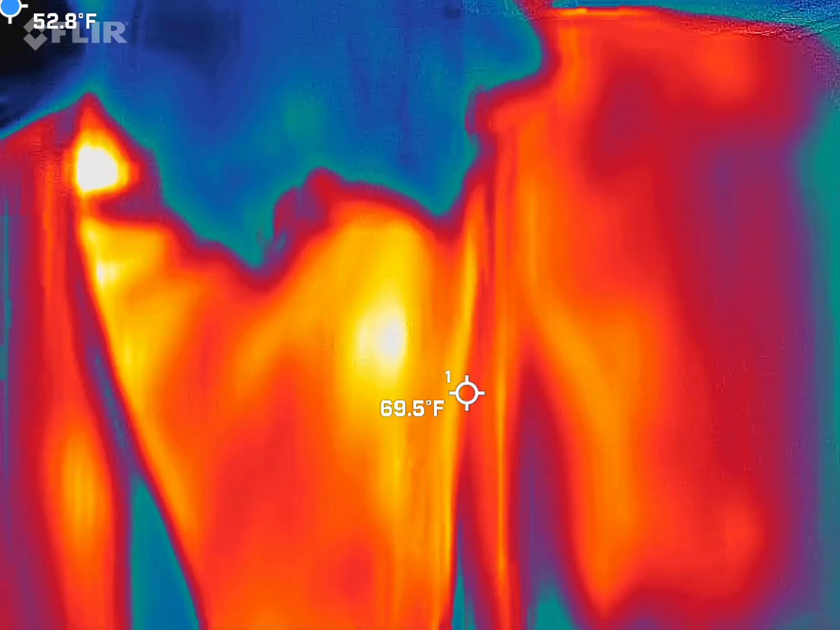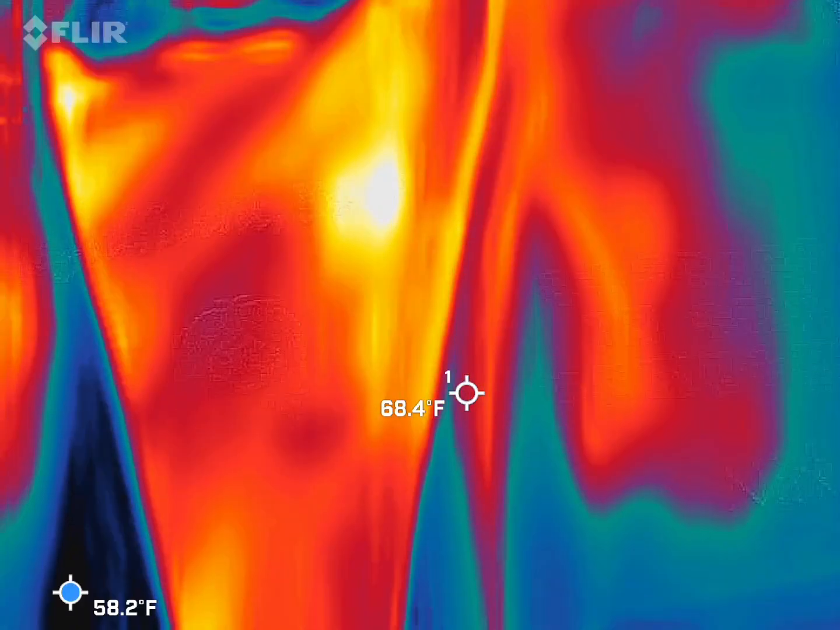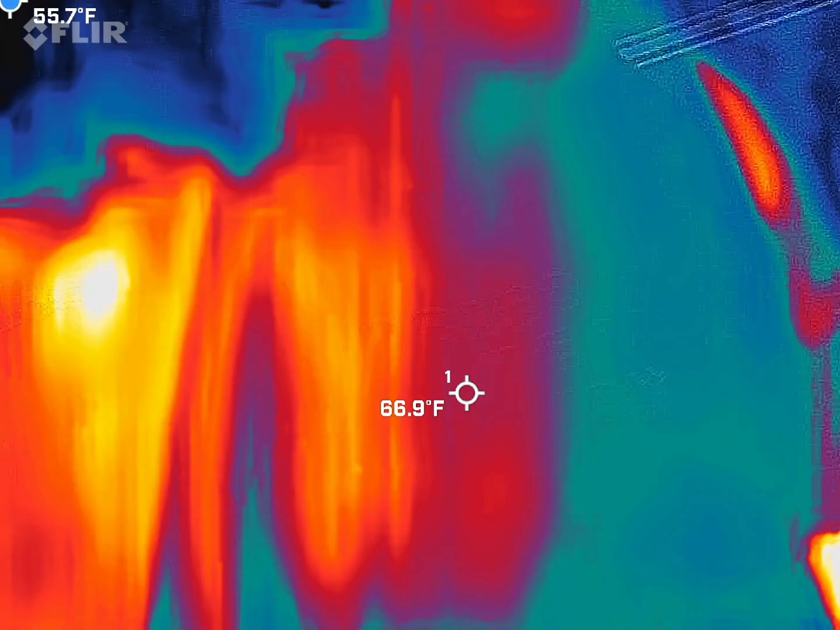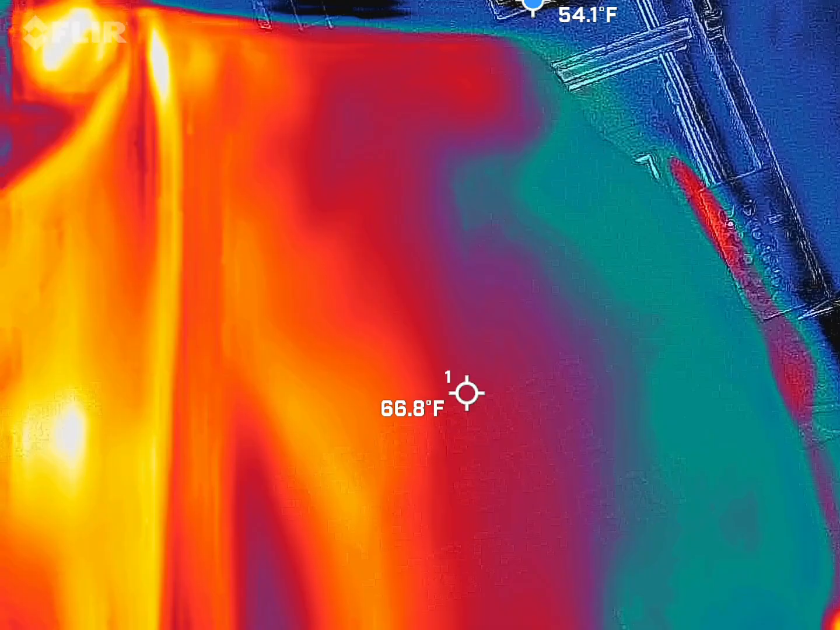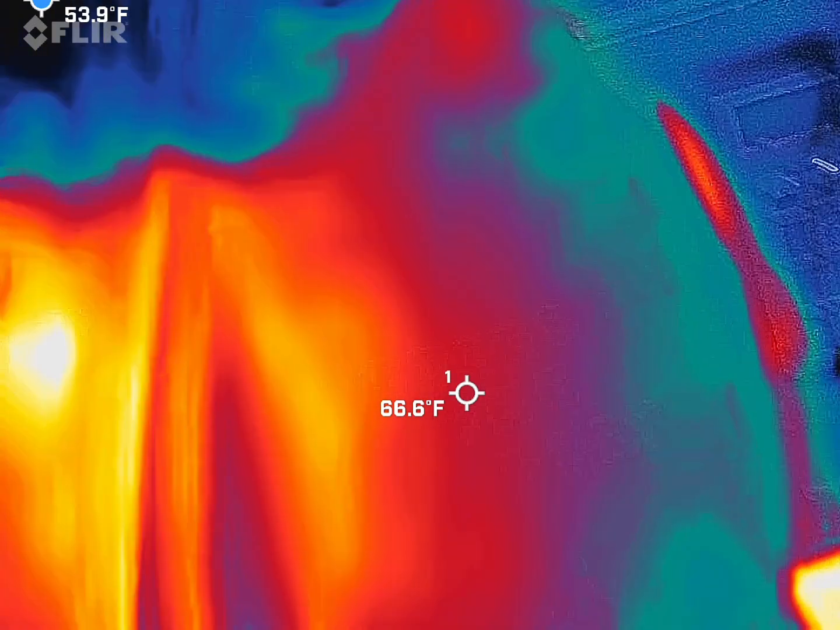So it's mainly ladies. But with this, we're looking for cold spots. They're going to be blue and black. So we're always going to have blue and black. It's chilly out here, right? So what did I write down? Is it 62 degrees out here? So again, it's about 62 with a little bit of a wind chill.